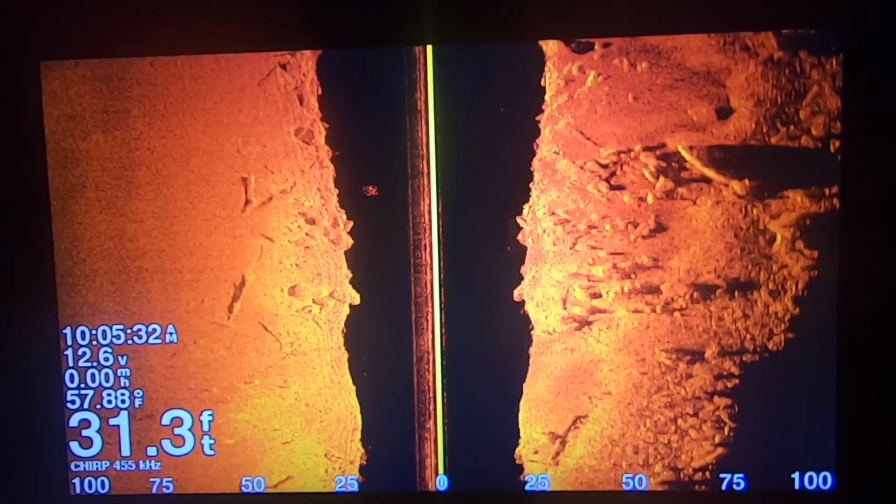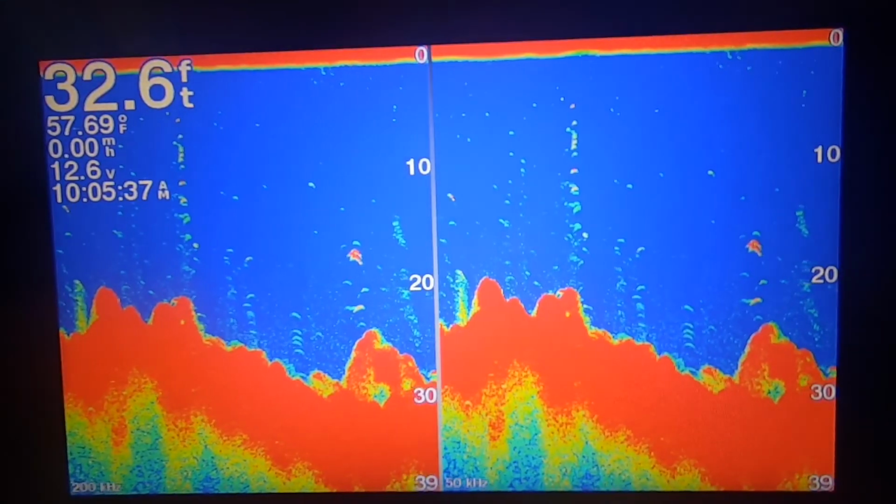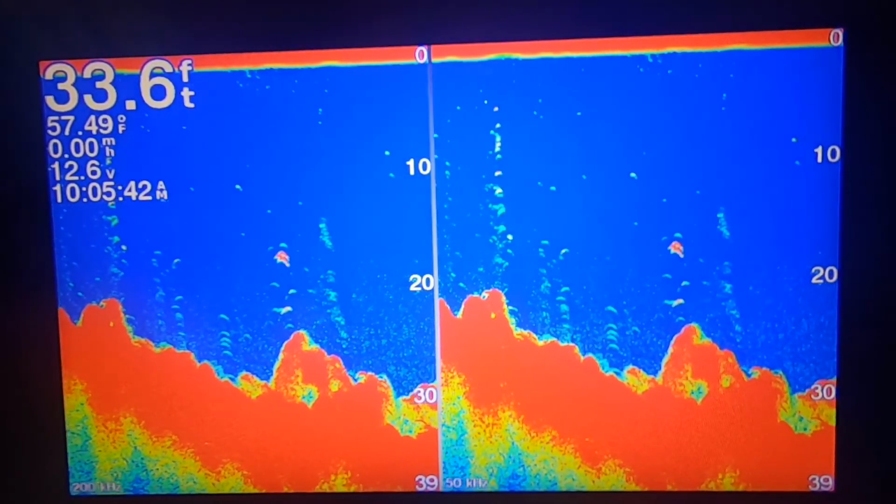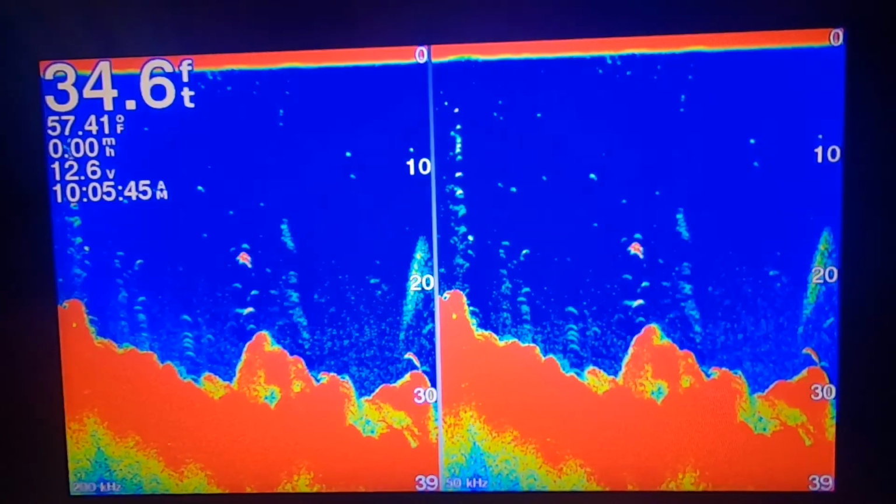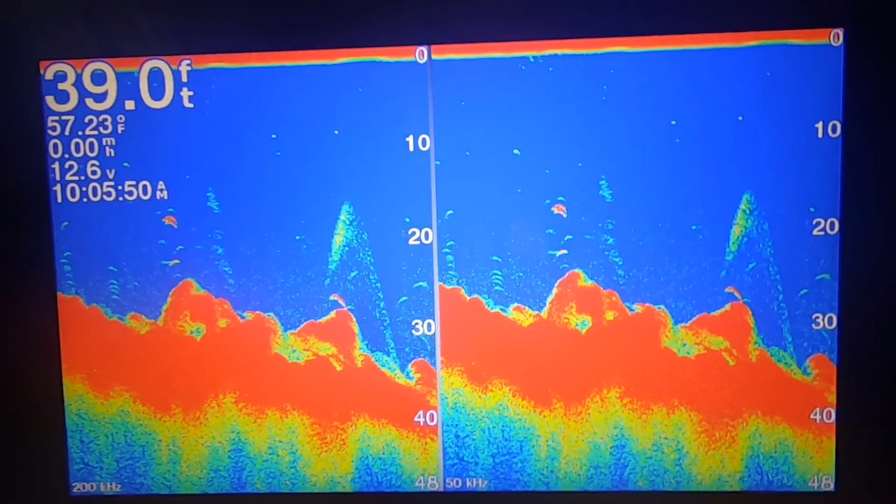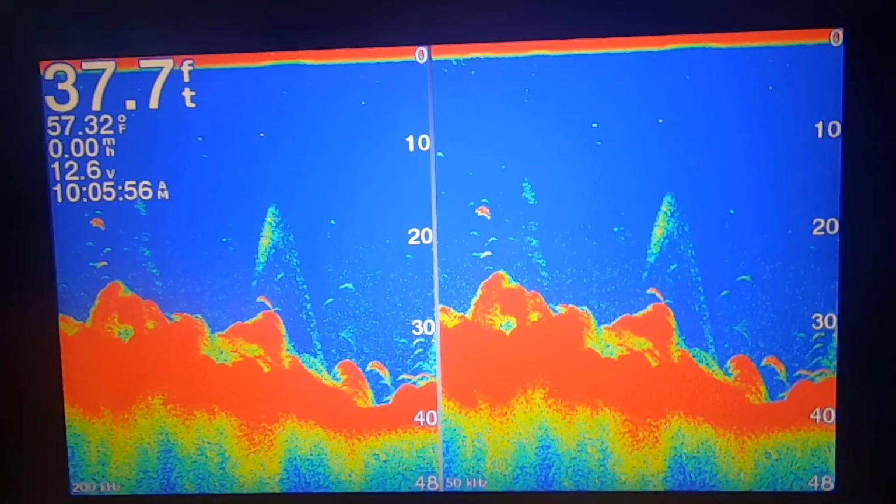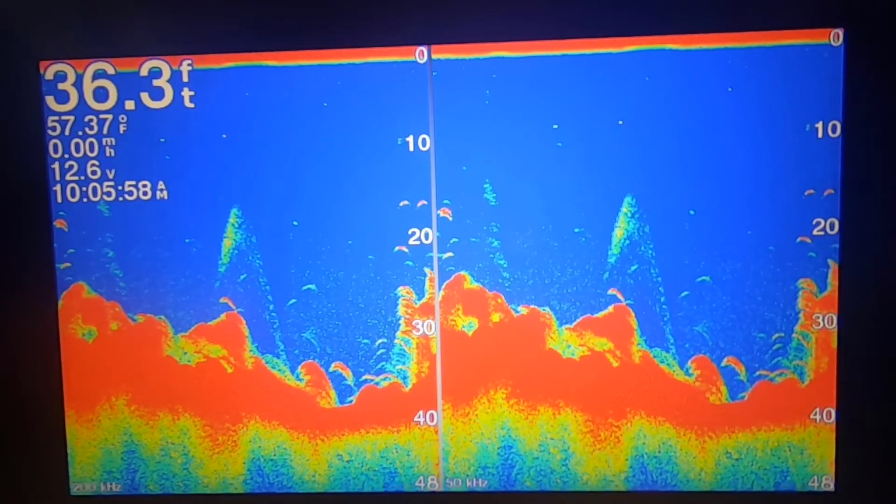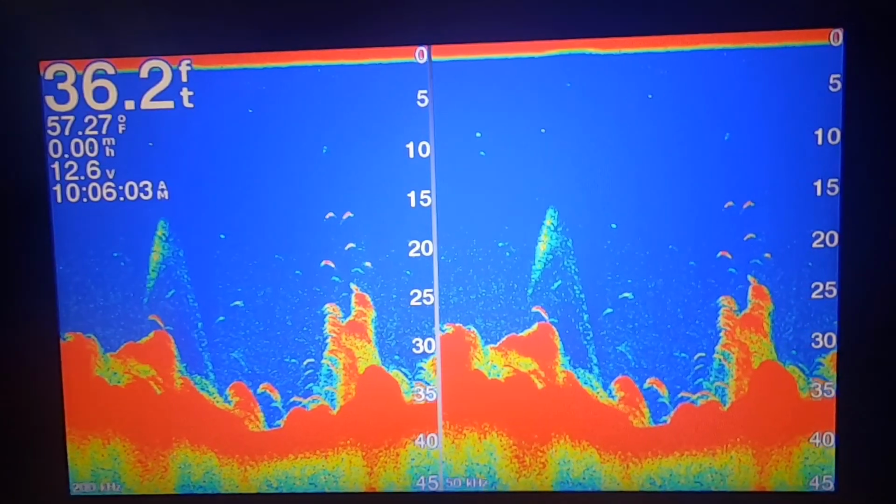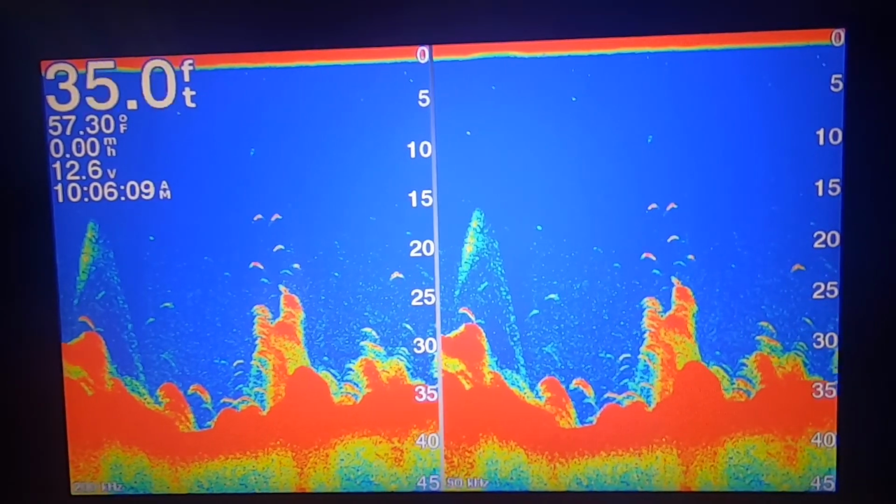I'll go to the main menu. Split frequency. What this allows you to do is to change the chirp on the transducer, so you can get a different image, a sharper image. You can also change the color gamut on this side compared to the other side. So it's showing the same image, but you can tweak one side to enhance the fish a little bit more if you wanted to. It's something that I really don't use. I just use the factory settings.